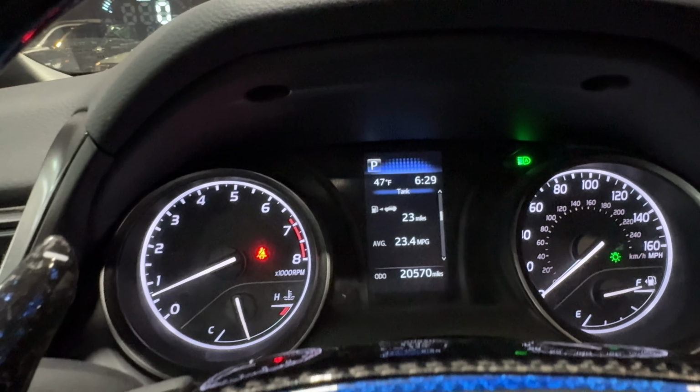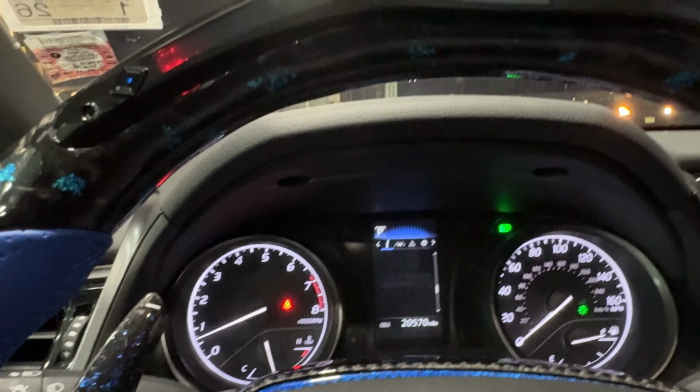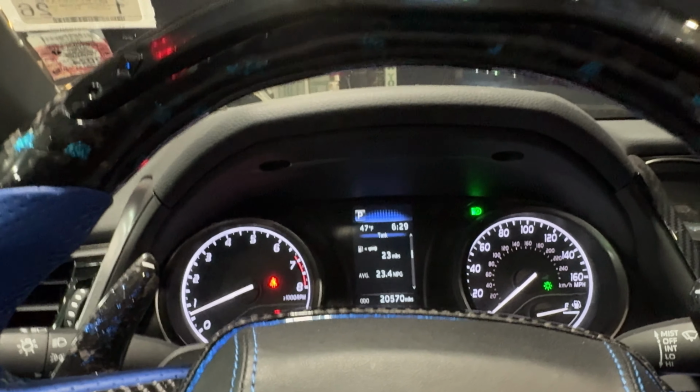Car is warm. We get an average of 23.4 miles a gallon because we have been driving a little crazy. But we could get literally almost 400, which is crazy on this car. That's if we drive normal, like a normal person. But we're gonna switch to the POV cam and let's start driving.